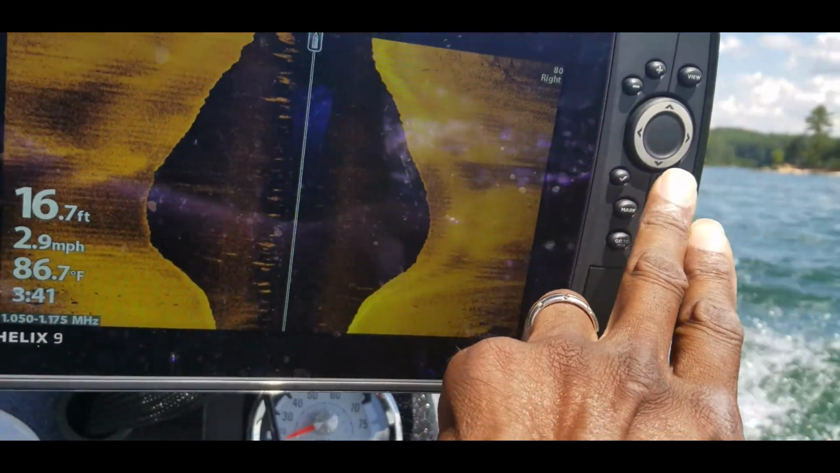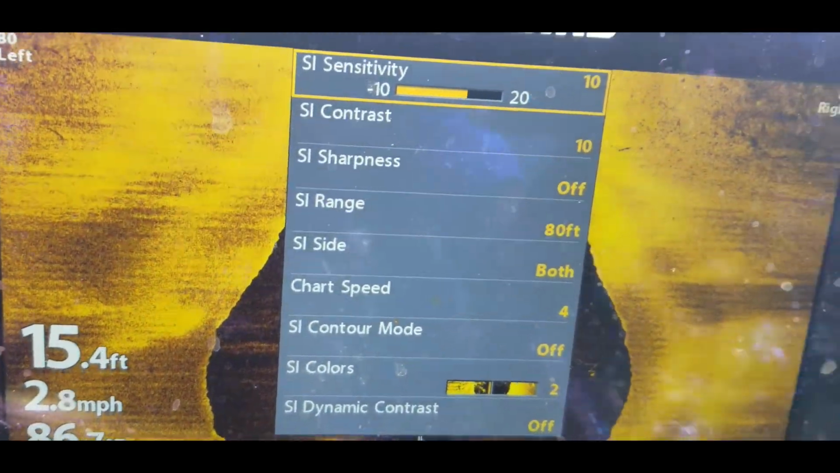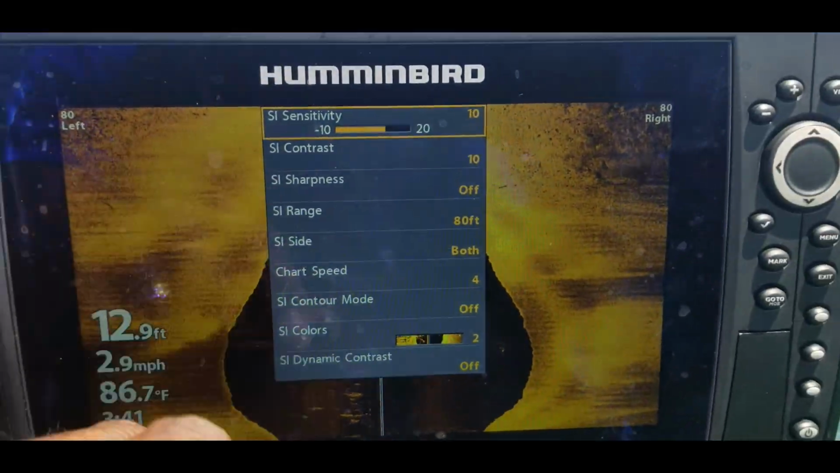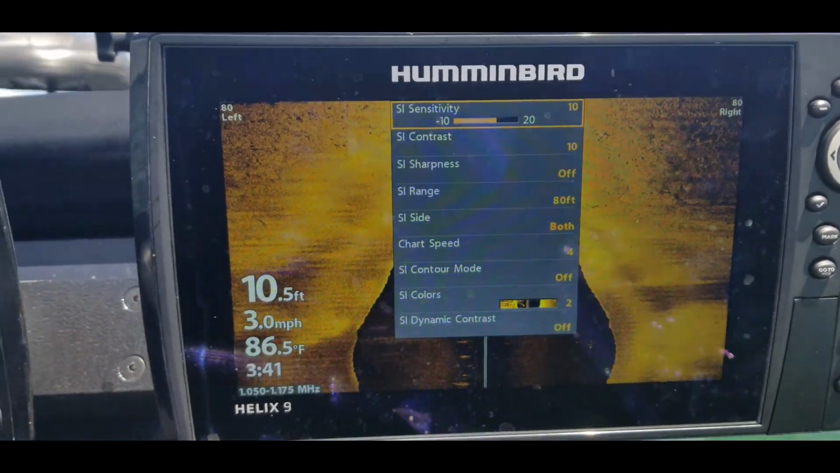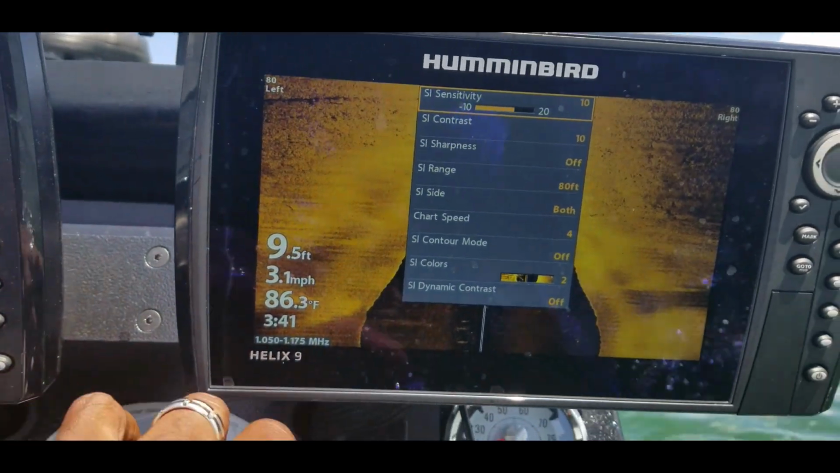And just to show you guys real quick, as far as the settings that I have, my sensitivity, contrast, sharpness, and the distance that I have it currently set out to is 80 feet. Whenever I'm scanning, I'm generally going to have it set out to 80 feet, 100 feet. If I'm more dialed in, then I'll dial that in to around 60 feet.